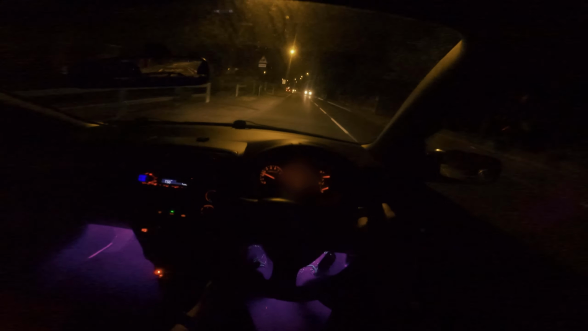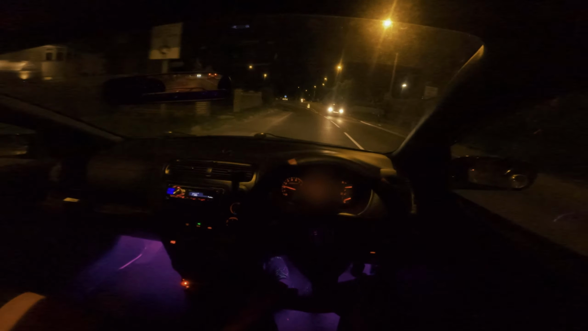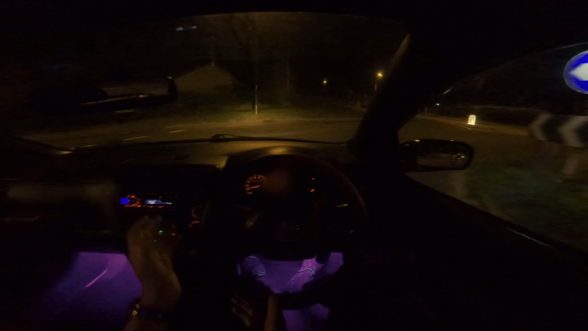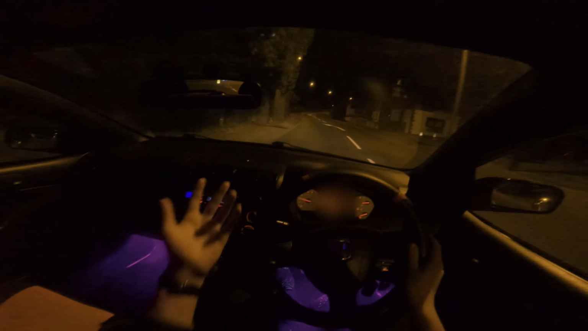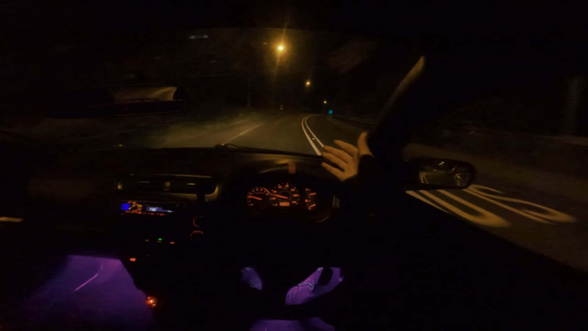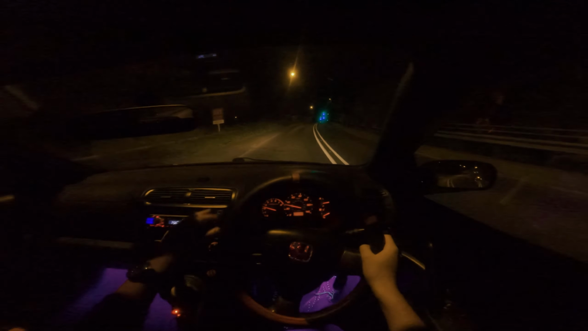Need some fuel. But I've got some ideas about the car. Currently it needs a full-on front lip, rear lip, maybe even a whole new bumper, tints. The car needs a lot of work. So I need to actually go out, get it all sorted out, and record it for you guys.